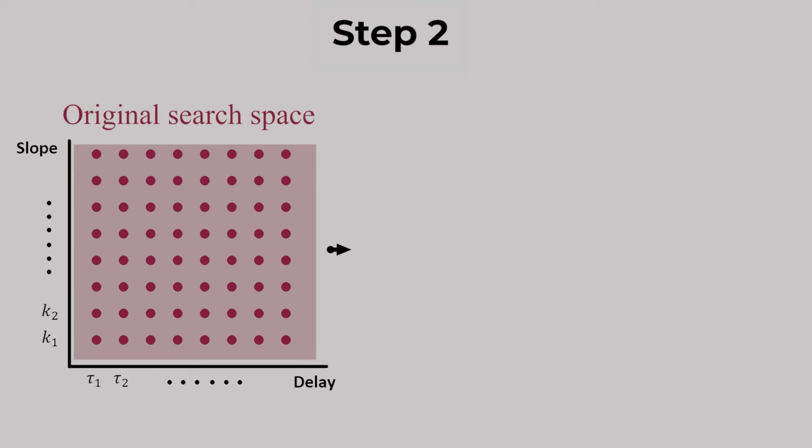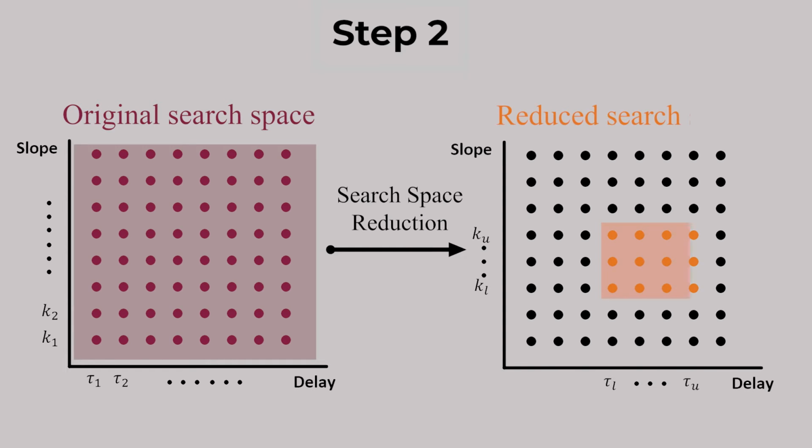In the second step, we reduce the search space of possible interference signals by narrowing down the range of signal delay and slope. After this step, the search space is reduced from the original signal basis to a smaller but most promising subspace that exactly matches the number of available threads in a GPU. Specifically, the reduced range of slope is calculated based on the interference duration, and the reduced range of delay is obtained from the data of the previous time slot.